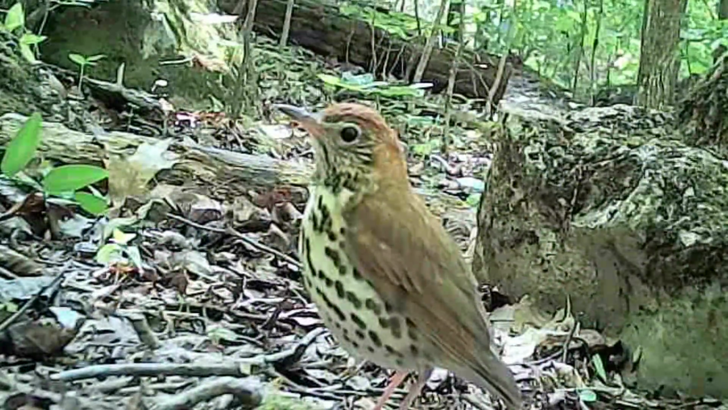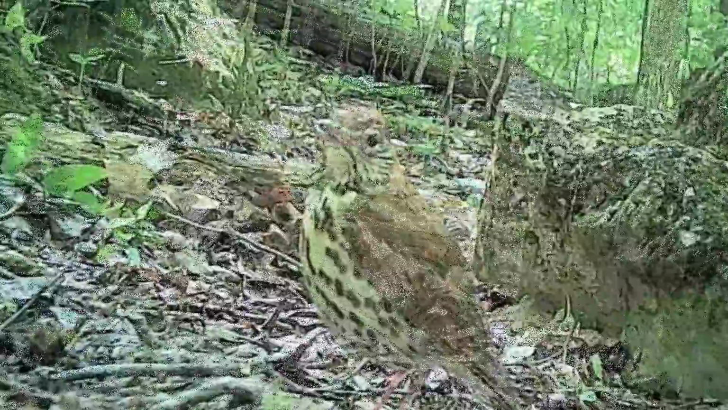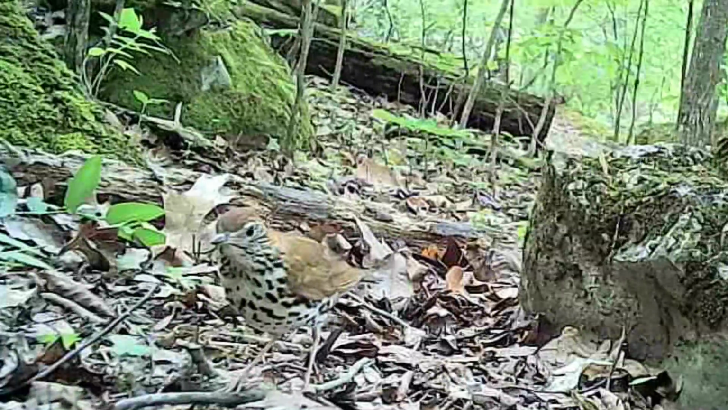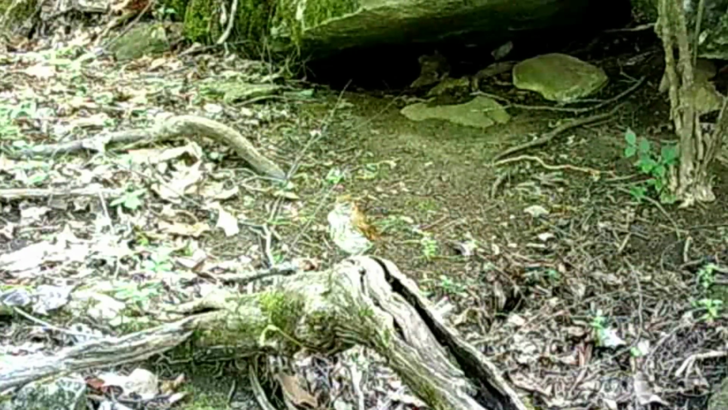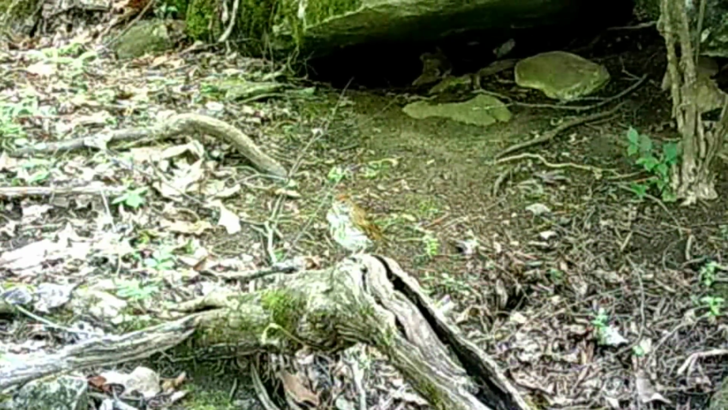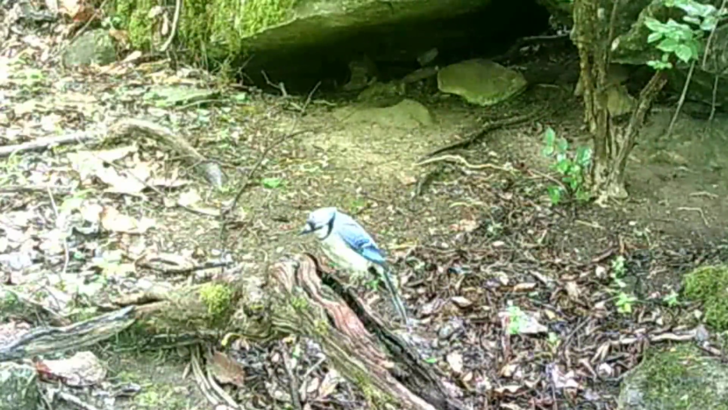And here's the songbird of the woods, the thrush. He's watching that camera. But he's got things to do too. Beautiful sounding bird. Here at the rock, he's there at the rock on his little perch too. He likes his perch. So does the blue jay.